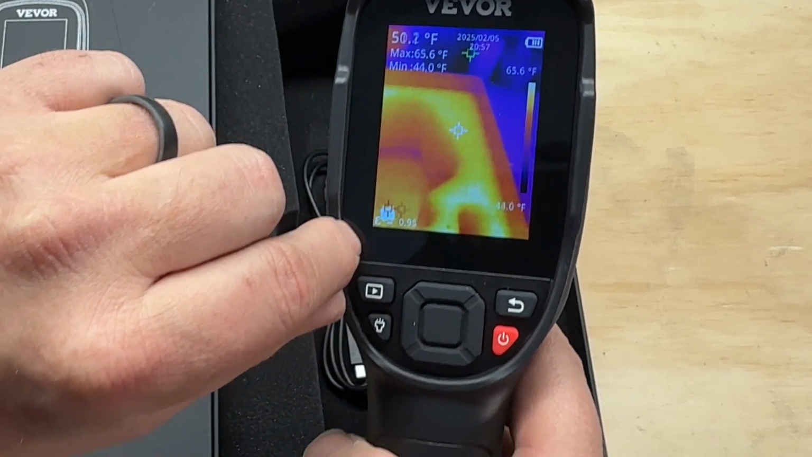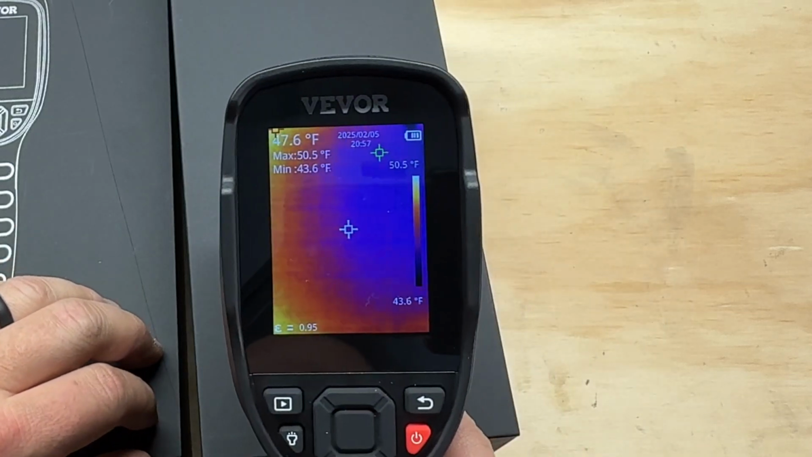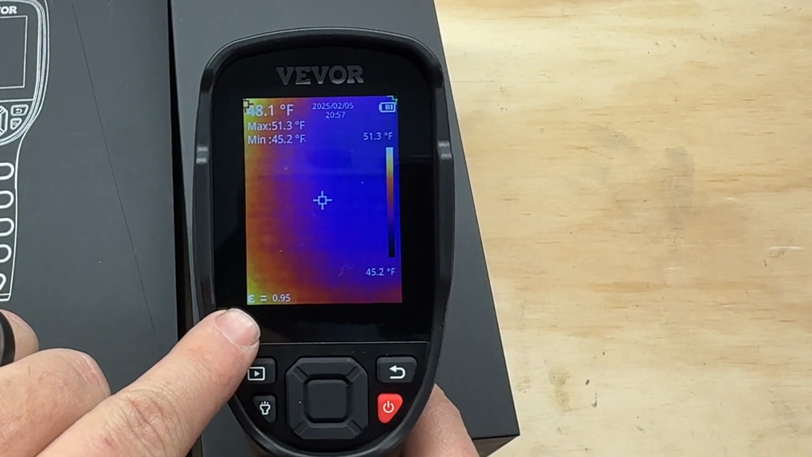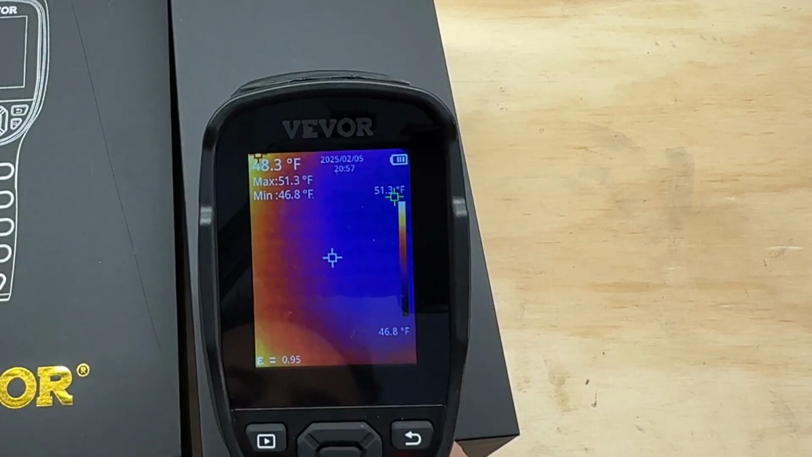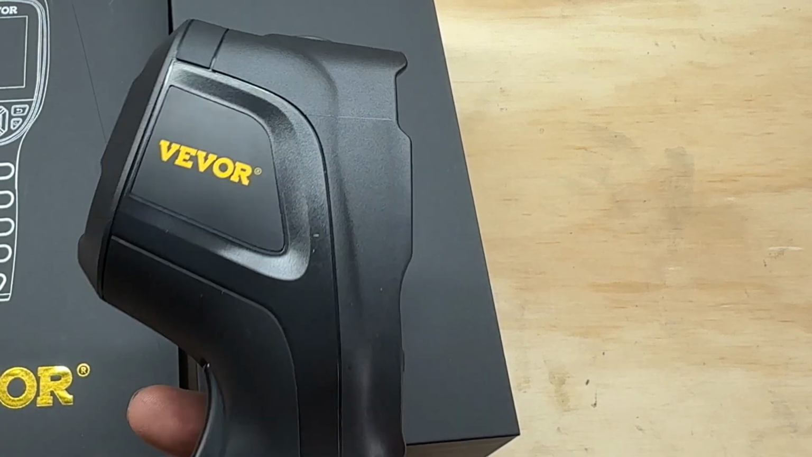All right? And then down here it has the emissivity. Let me see if I can get a darker, colder spot. Yeah, see? Right there. That's your emissivity rate setting currently, so you can see what it's at. But yeah, that's pretty much everything on this guy.